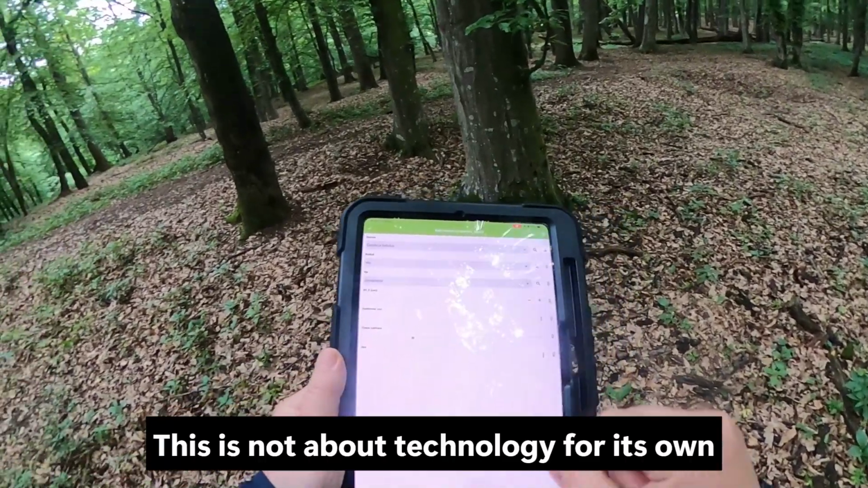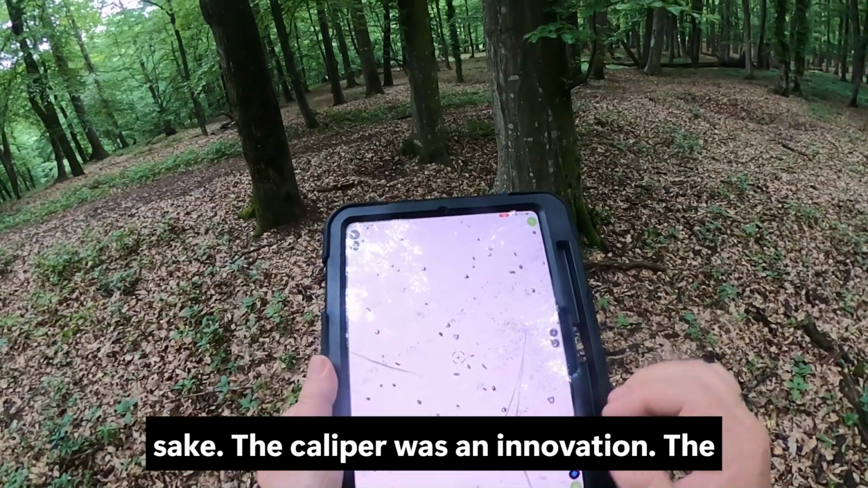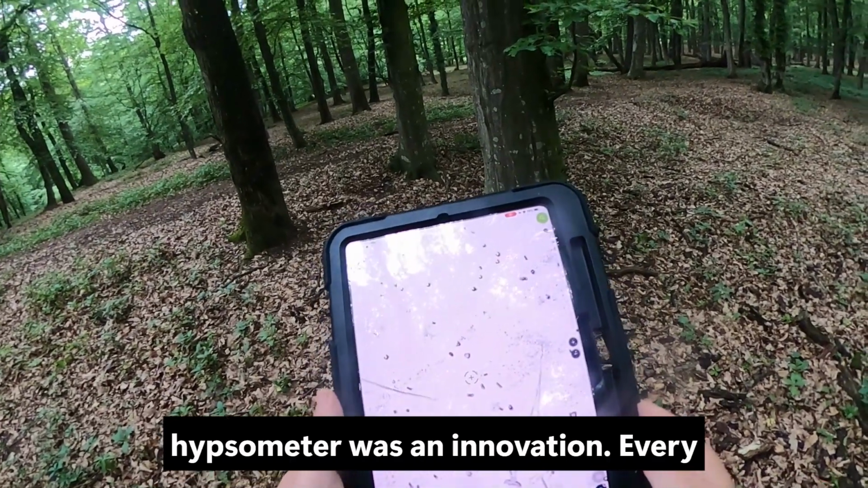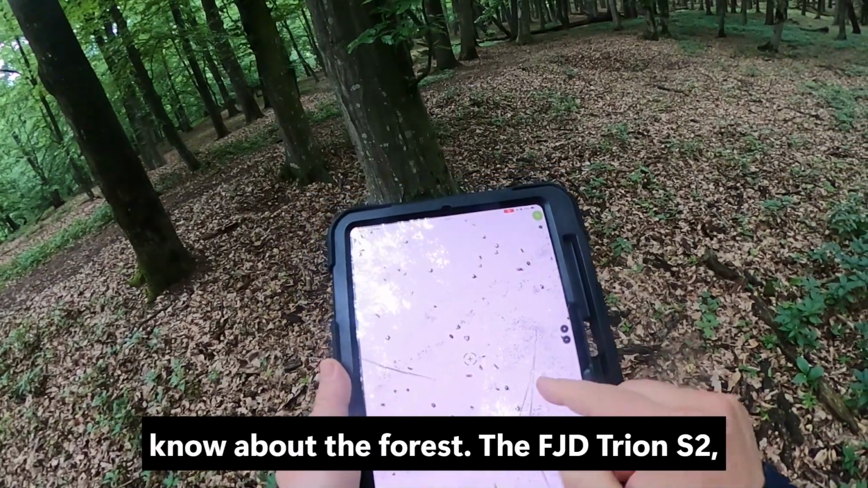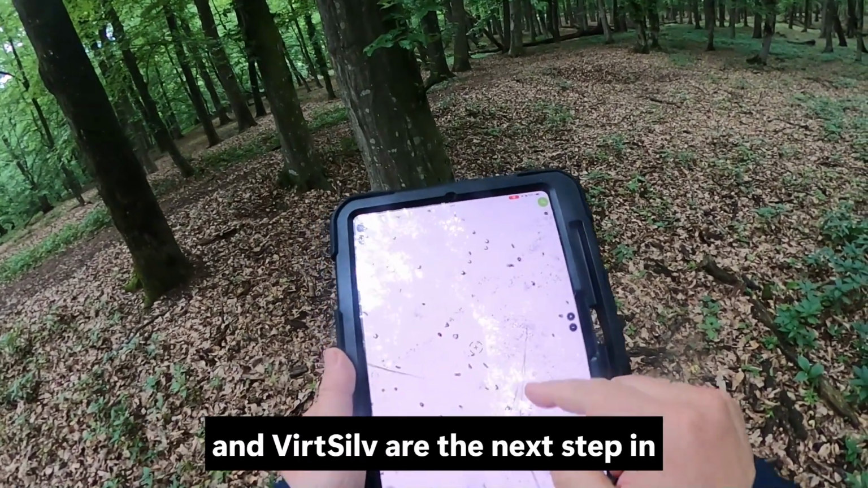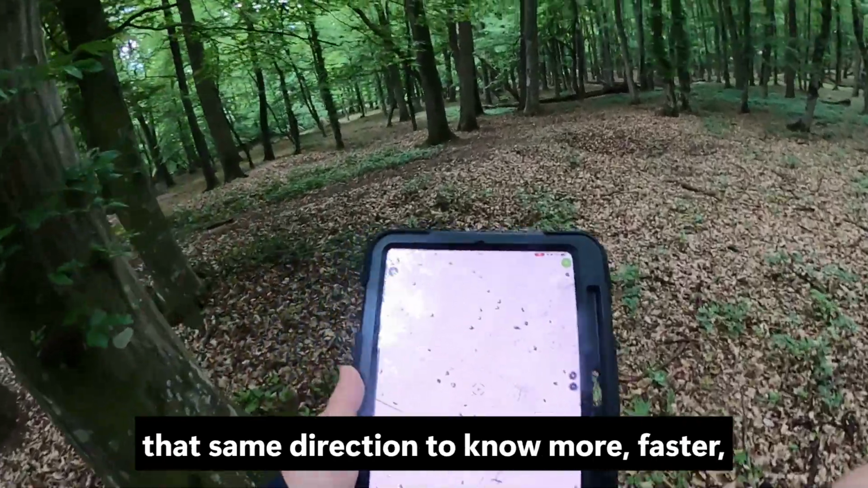This is not about technology for its own sake. The caliper was an innovation. The hypsometer was an innovation. Every new instrument expanded what we could know about the forest. The FJD Trion S2 and VirtSilv are the next step in that same direction, to know more, faster, more accurately.